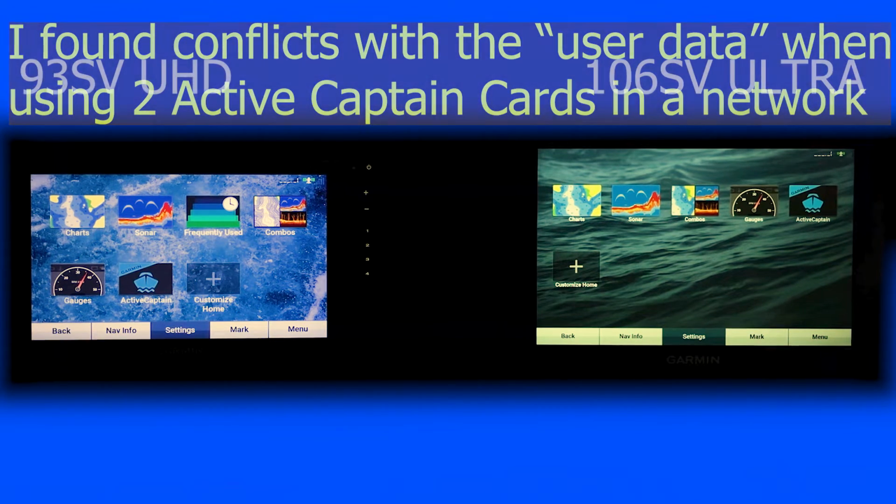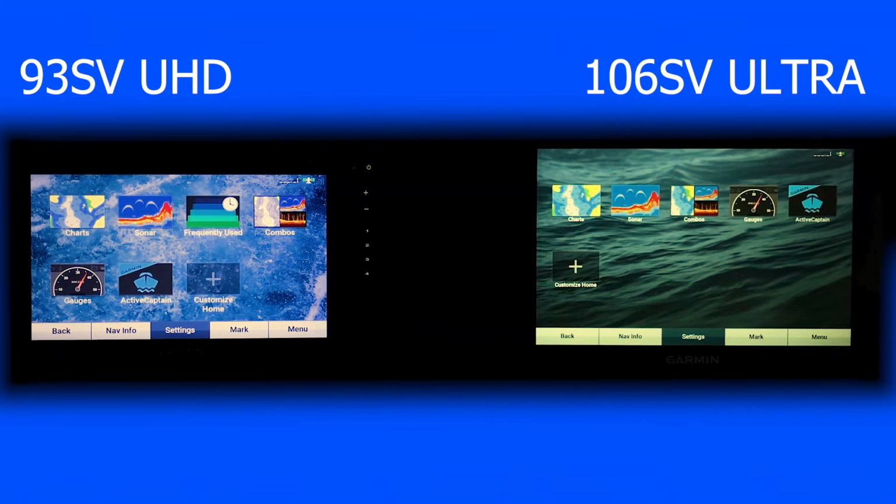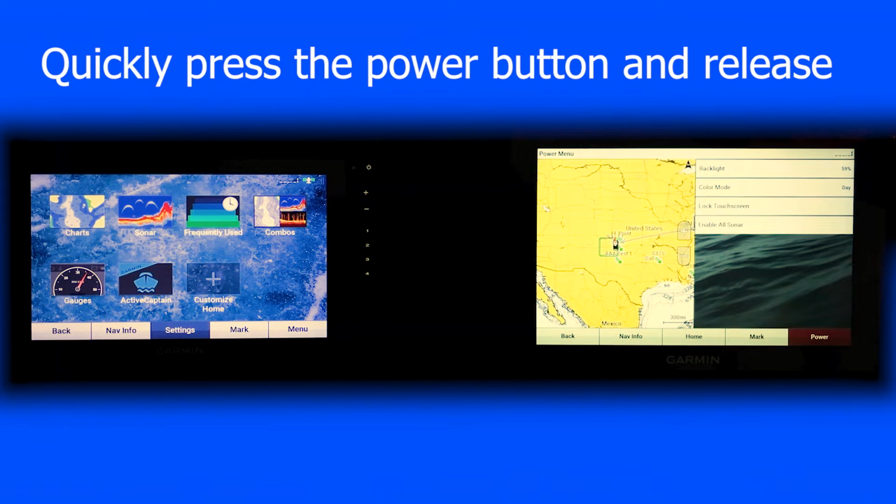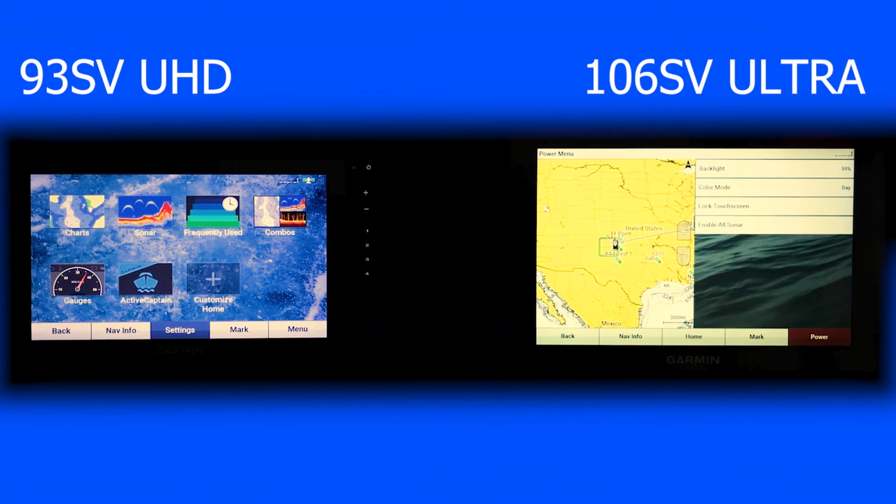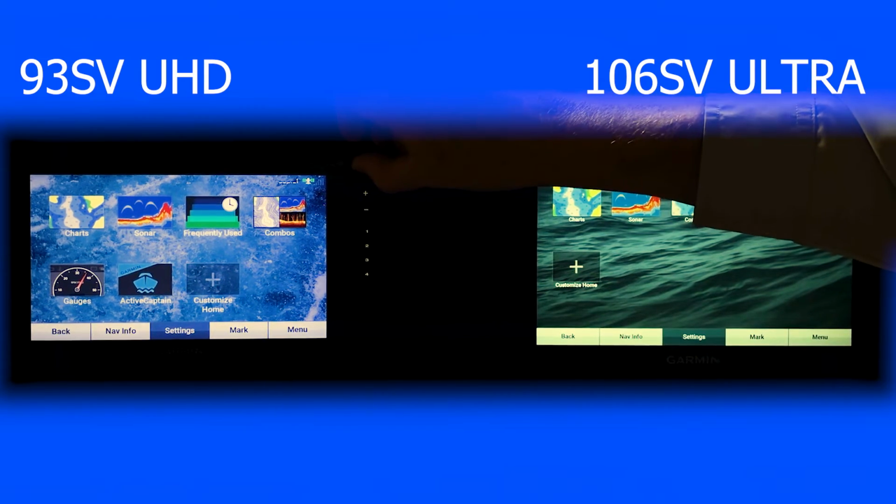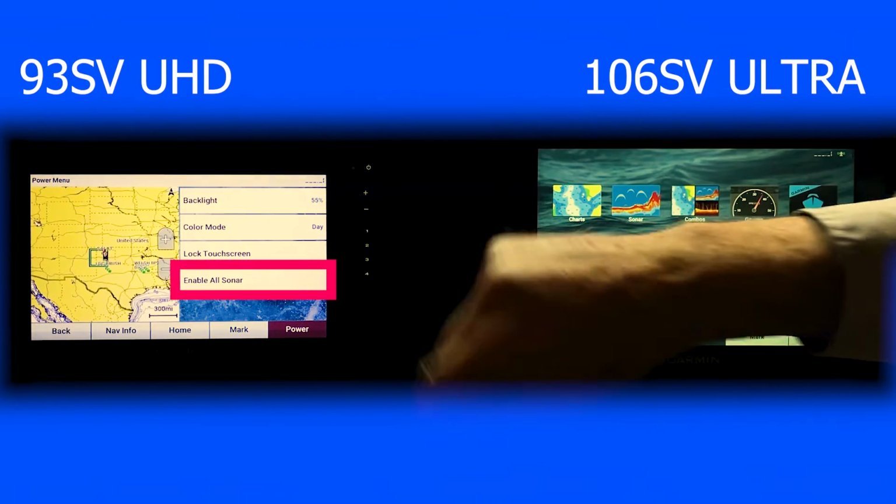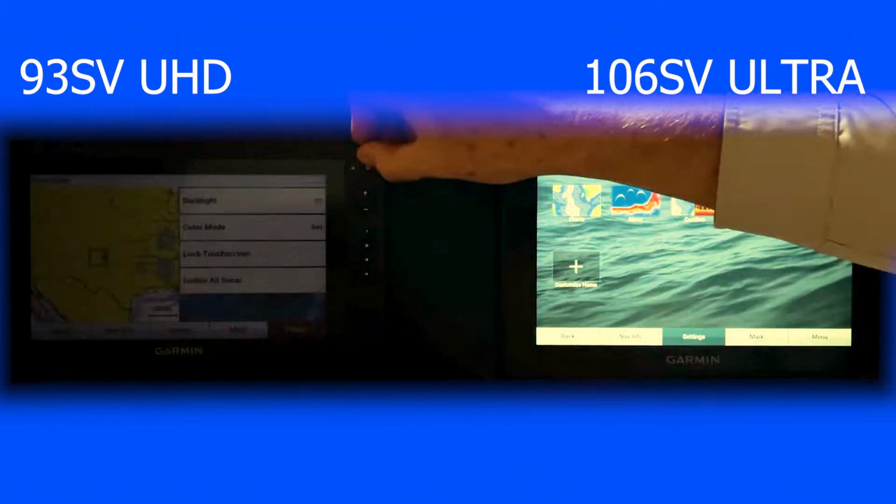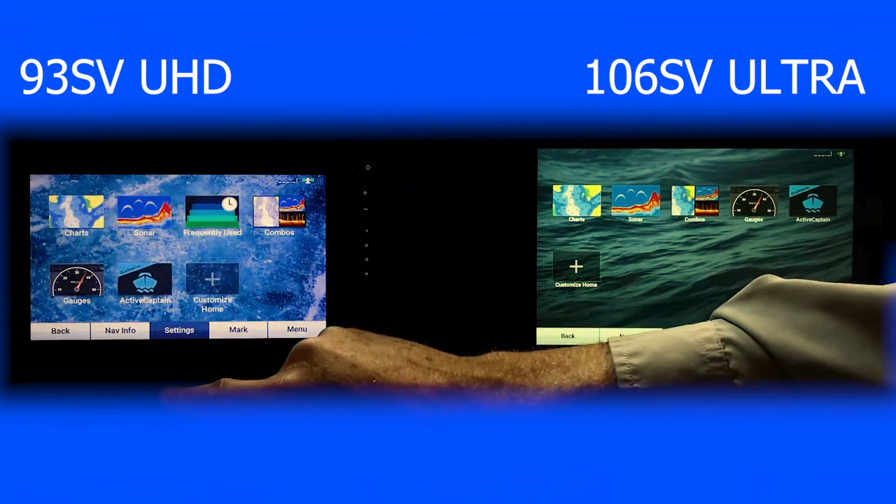The other thing is, when we first start out, let's check and make sure we got our sonar disabled. Press the power button quickly, and we're disabled because we have an option to enable all sonar, so we're good there. Go back home, we'll check this one and enable all sonar, so we're disabled right at the moment. All right, go ahead and go home.